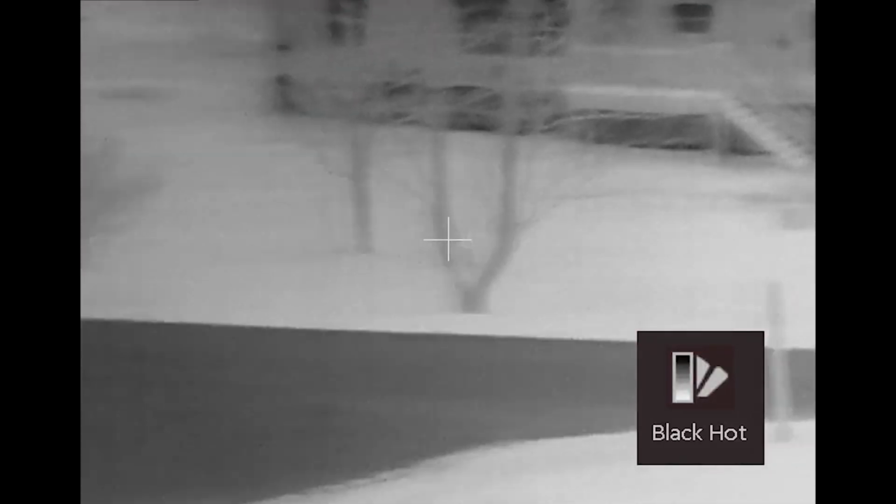Let's talk about how we really feel about it. As people with literally zero experience with thermal, let me tell you right off the bat, freaking cool. Just like Call of Duty. I mean, thermal, bam, lights up.